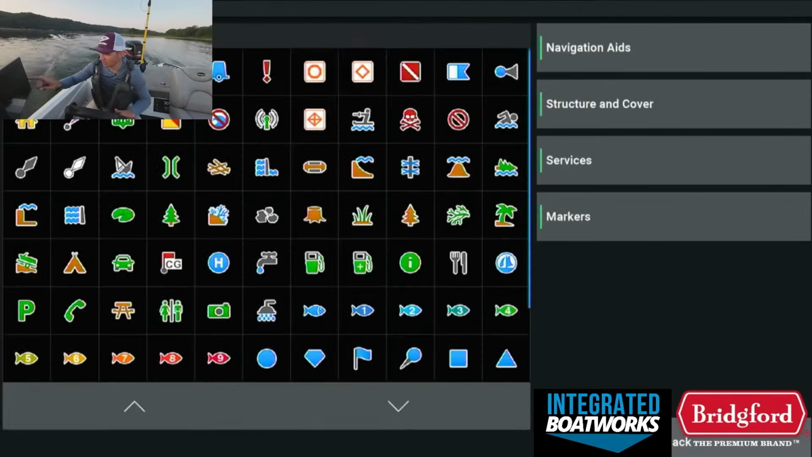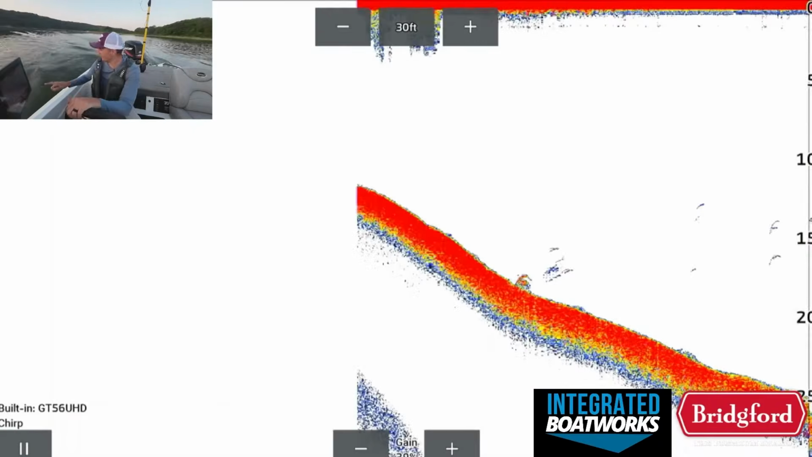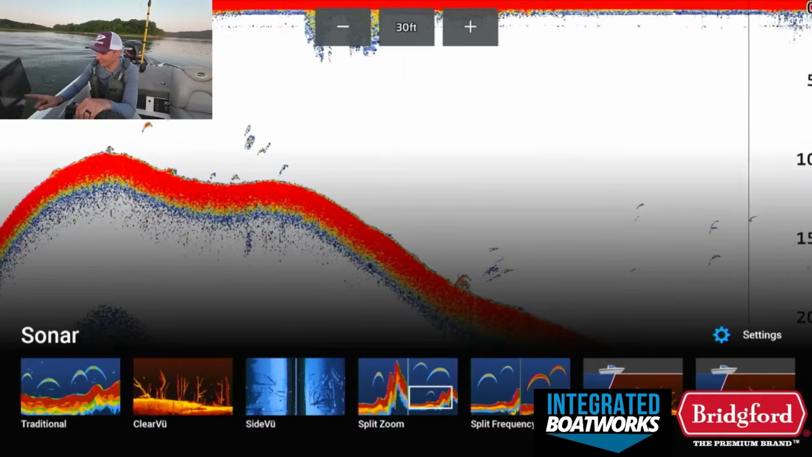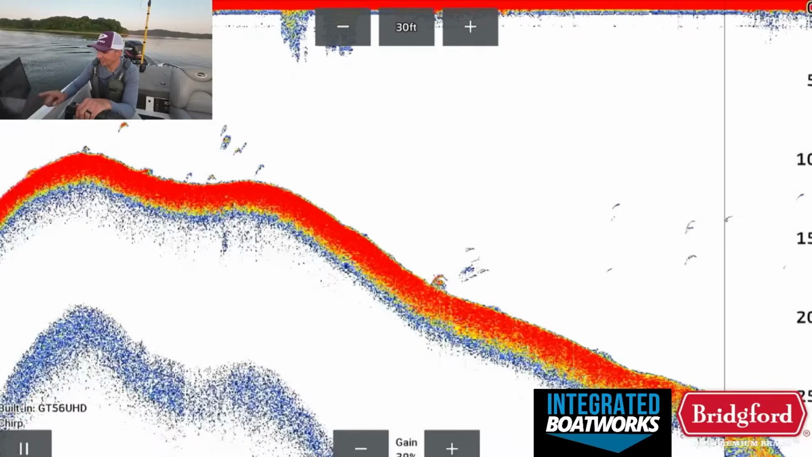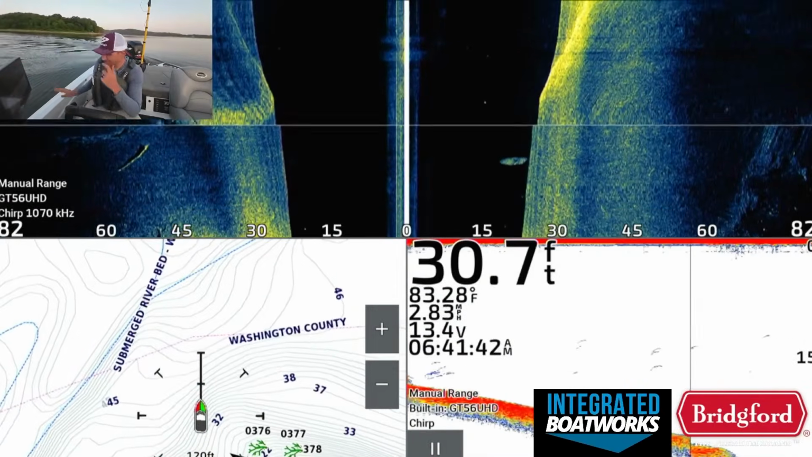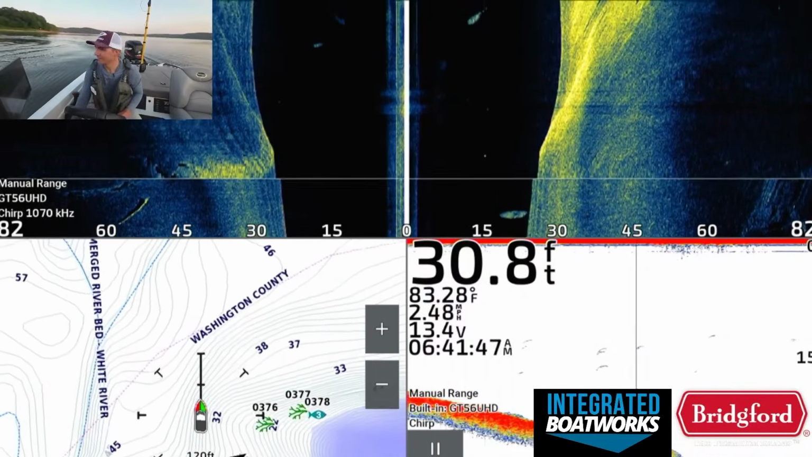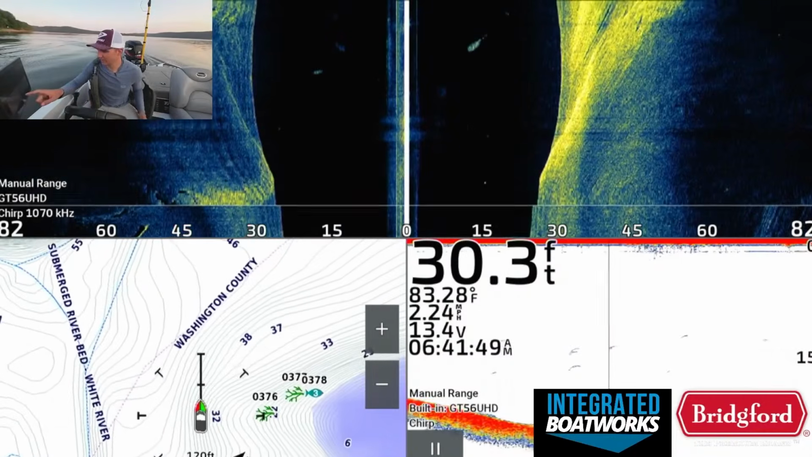I'm stopping on every spot that I fish. I don't know if this is a good thing or a bad thing. This is my problem on Beaver, is normally I spend more time fishing than graphing because there's so much good looking stuff everywhere. And I need to sometimes chill it, but that looks good.